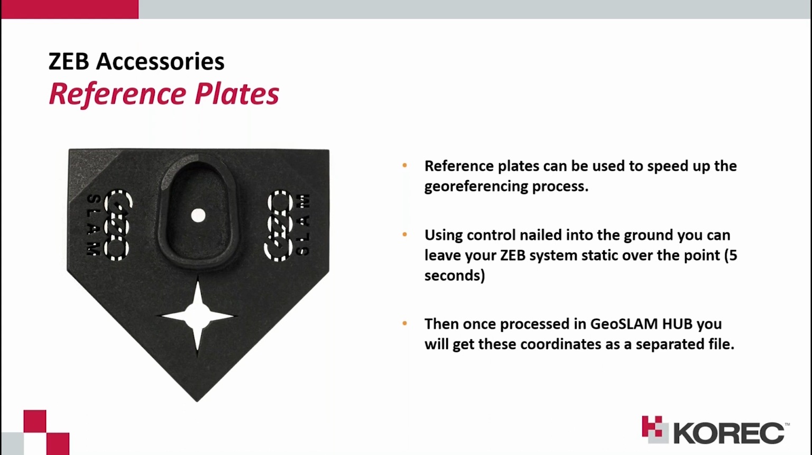And it also gives us the sheer scale of the time that we can save just walking around with it. Other enhancements as well, moving on to this slide here: with data capture and the GeoSLAM products, it gives us the easiest and quickest way of referencing the point cloud back to our survey control.